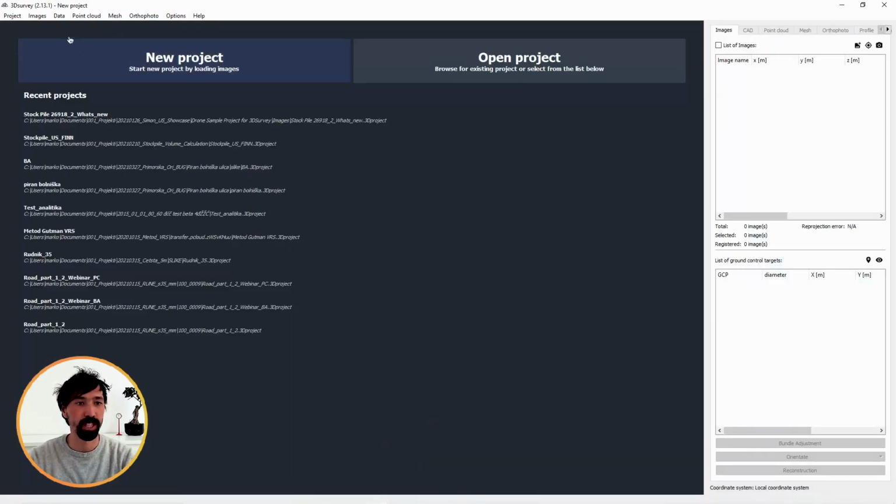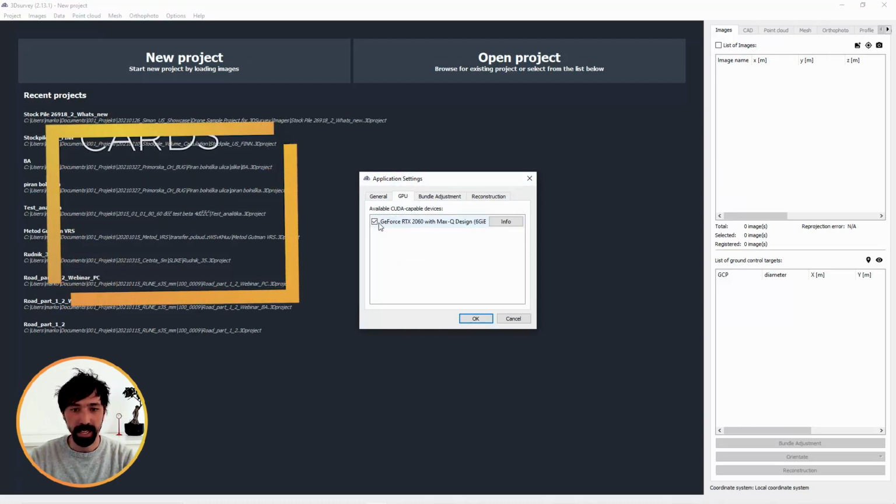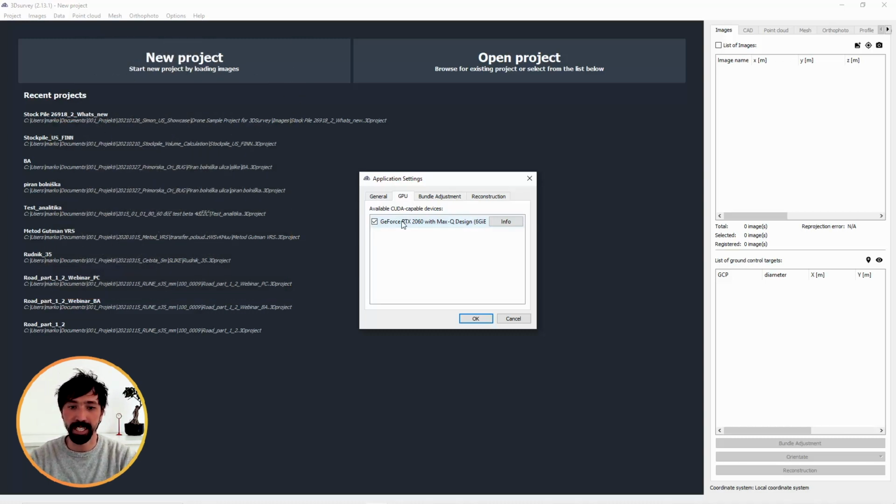If you open 3Dsurvey 2.13 and go under Options, Application settings, now you have a GPU tab, and here your graphic cards are listed. Because I have a laptop computer, a 14-inch, really small one, it has just one graphic card inside, and this is an NVIDIA GeForce RTX 2060.